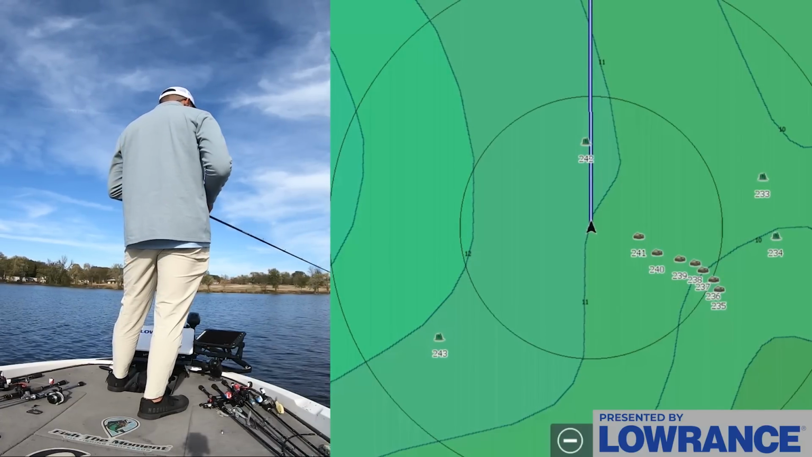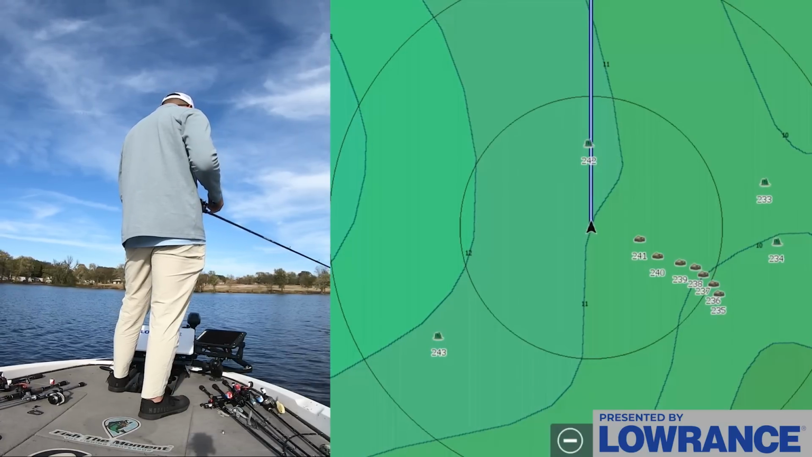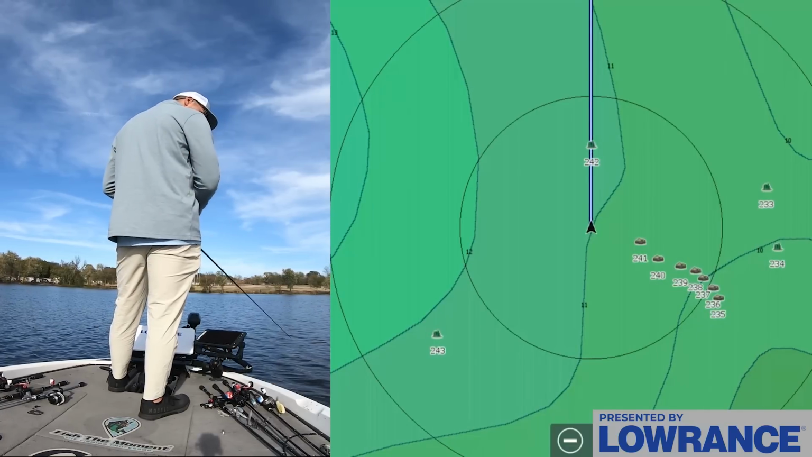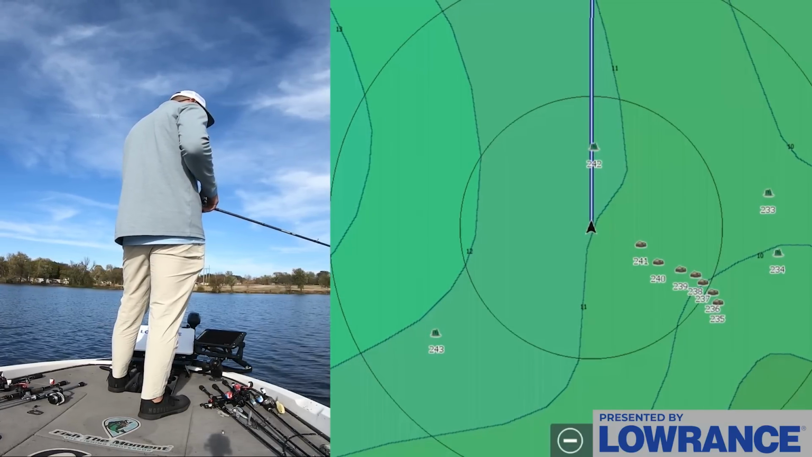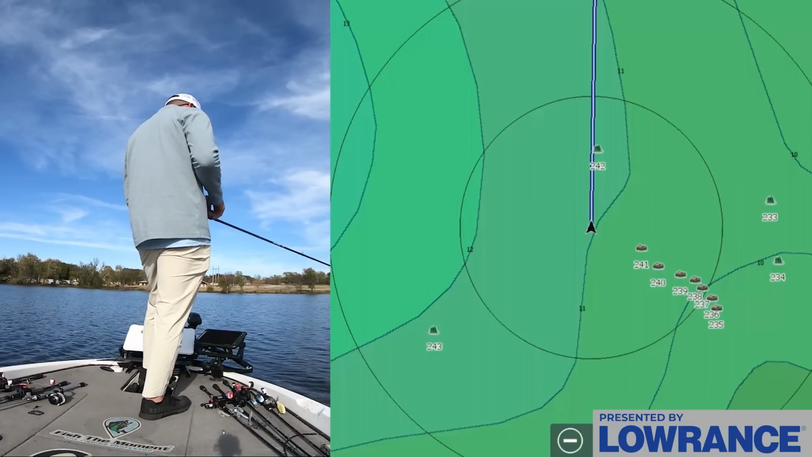I like to just make a few casts, usually within 2 to 3 casts in a pile, they're gonna eat it. And if they don't, move on. It's kind of the name of the game. This is a deeper pile. I marked this. It was kind of off the end of this deal, but